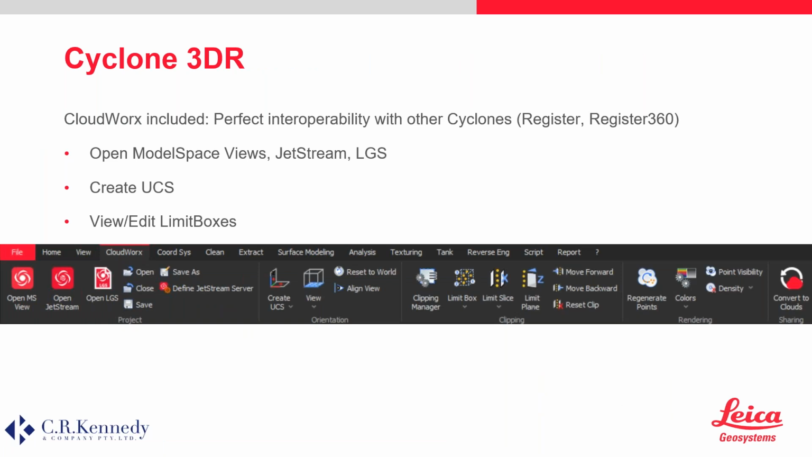So one of the things that is new is that CloudWorks now comes standard with Cyclone 3DR. This creates interoperability with other Leica Geosystems products and enables you to do things such as open a model space view, Jetstream Enterprise projects, or LGS files. You can quickly create user coordinate systems, which is very important. You can also create, view, and edit limit boxes. Some of you may have noticed that there's a new button called the Convert to Cloud button. At the moment, this is required to optimize the point cloud to use in Cyclone 3DR, and this will be removed in the future. However, it has to be said, importing an LGS file and converting that is still actually faster than importing an E57 file, for example.